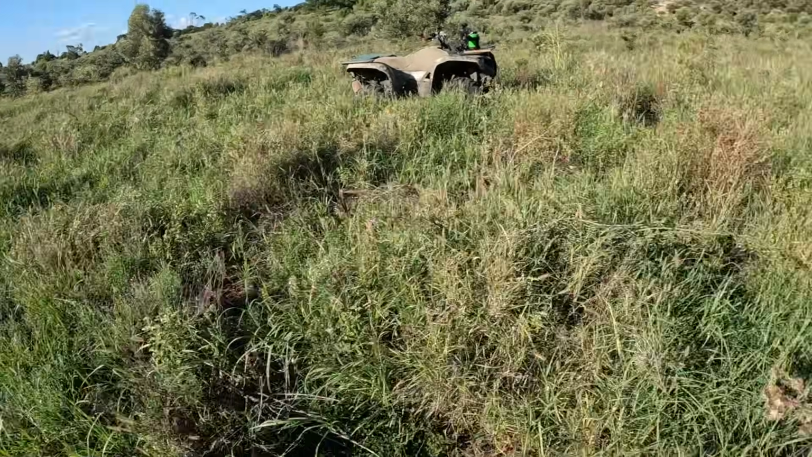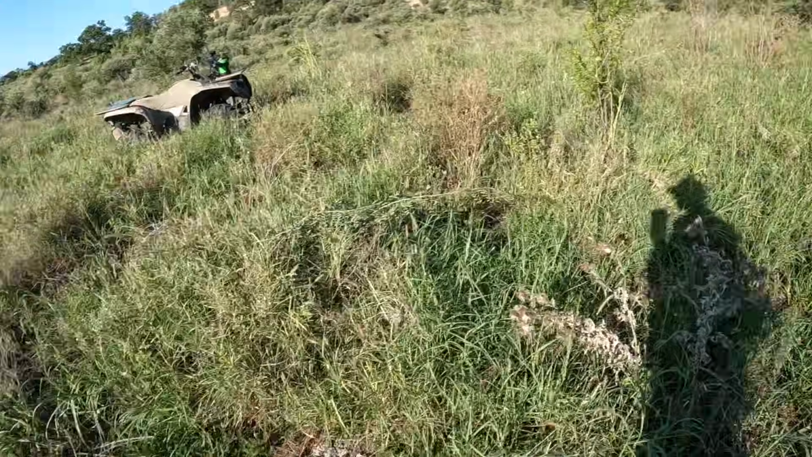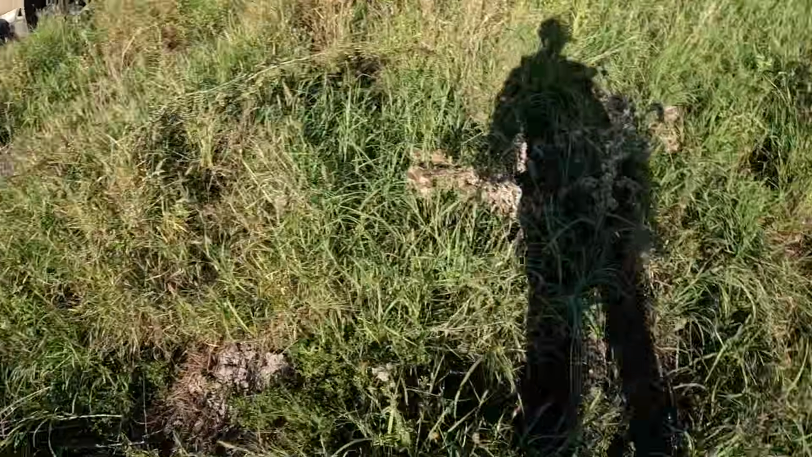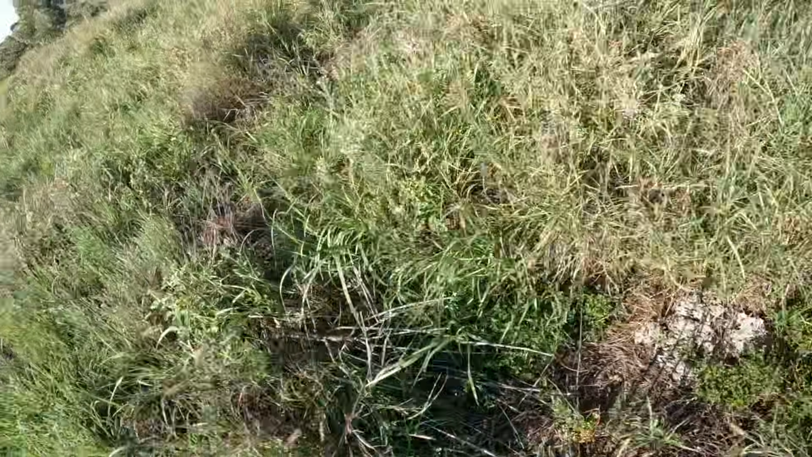I don't know how many other ones there are, whether I got any others or not, because the grass is pretty low and there's a fair few little ones with them, and I couldn't really see them. But I'll drag this one back over here.